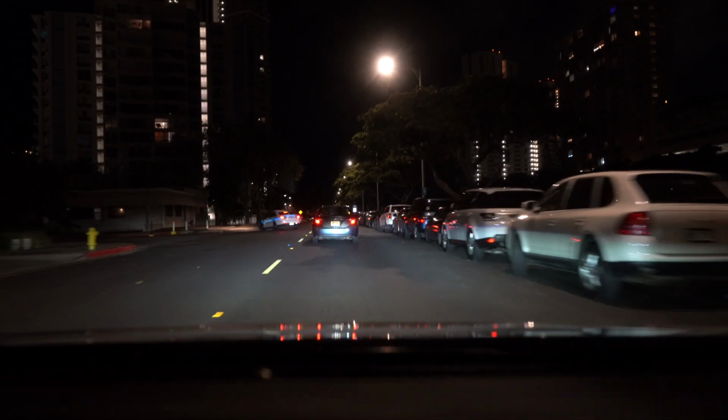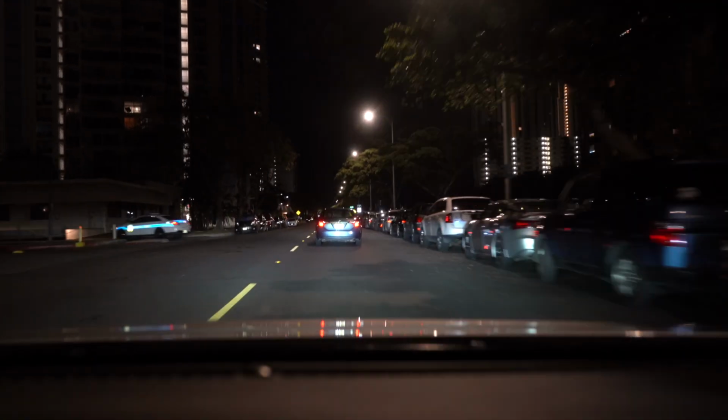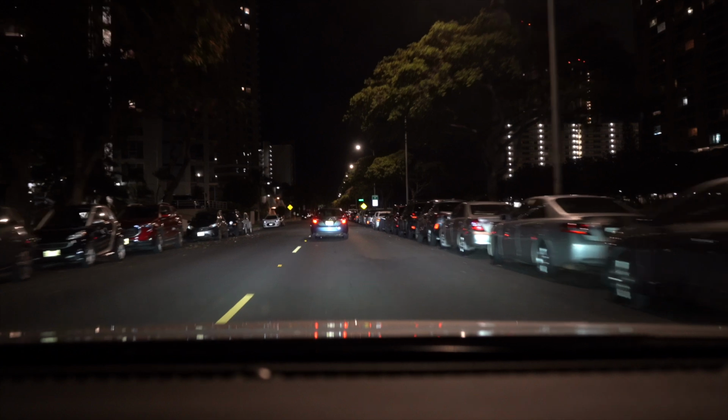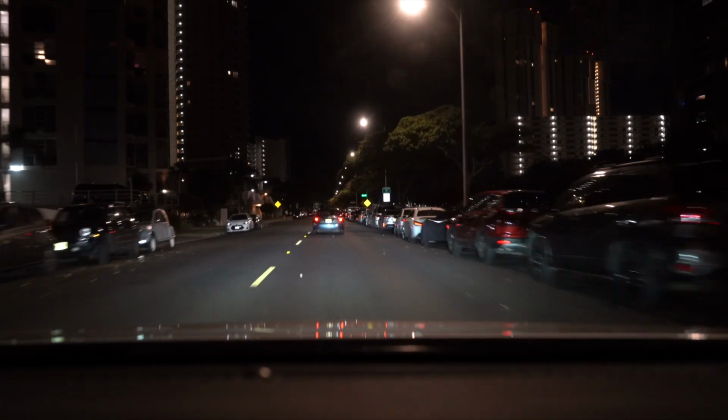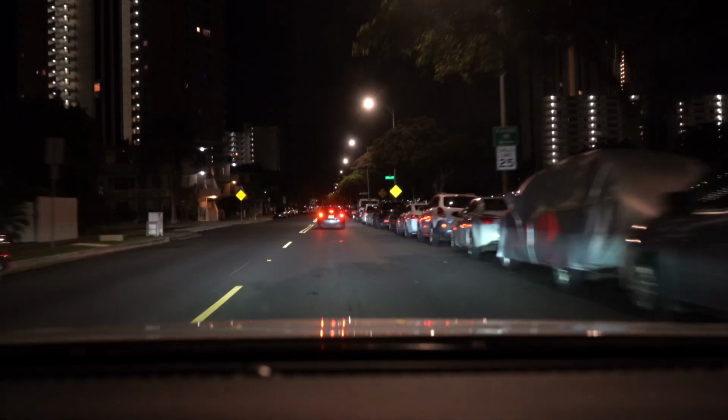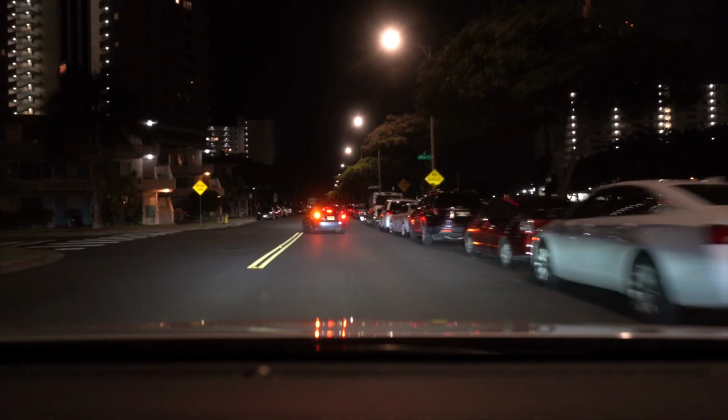The way the streets are set up in Waikiki is quite interesting. I think there's a lot of one-way streets, and I think they've done that strategically to keep traffic always flowing.